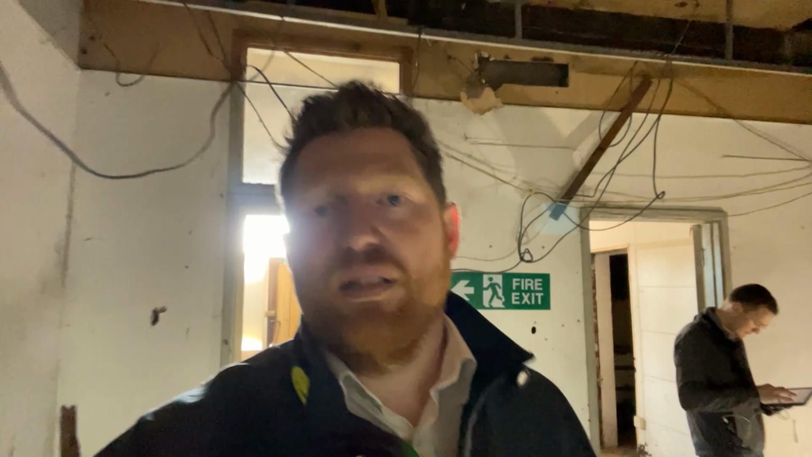So here we are in the abandoned building. It is definitely a torch site. There's a bit of fun and games to deal with. Not our worst site we've ever been on, but certainly a treat, let's say. So we're in here with the RTC 360, doing a full 360 scan, and from that we're producing a BIM model, a Revit model.